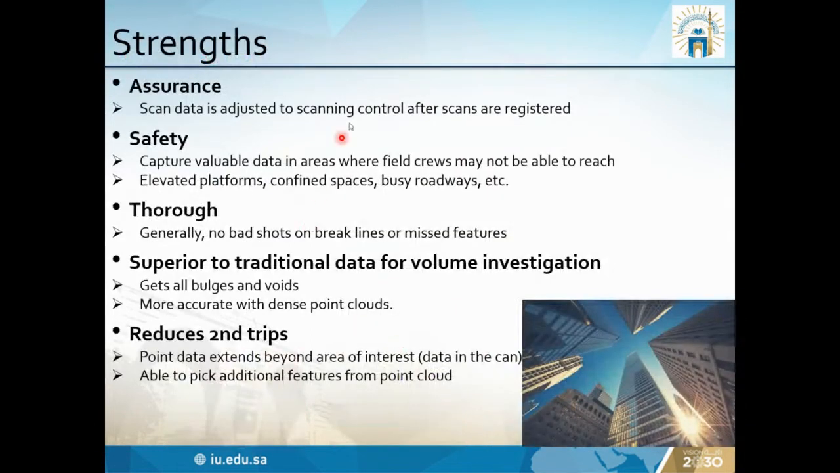What are the advantages and benefits of the scanner? The data is very controlled, and we can assure the safe collection of the data. Safety is also very important while scanning, because there are confined spaces, and we can use it on busy roads without disturbing other activities during the scanning. It also captures all the data, so it's easy to get data thoroughly, and we will connect the data and not miss any data after scanning.